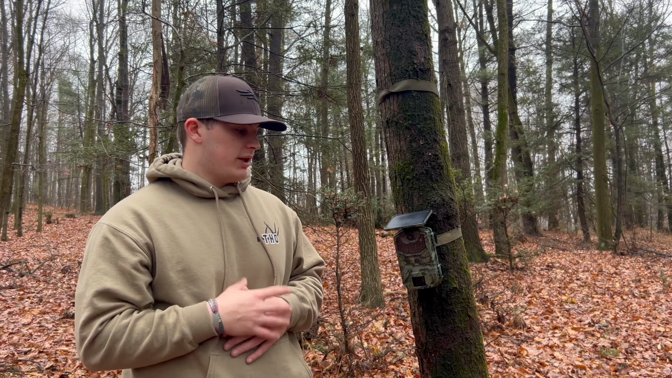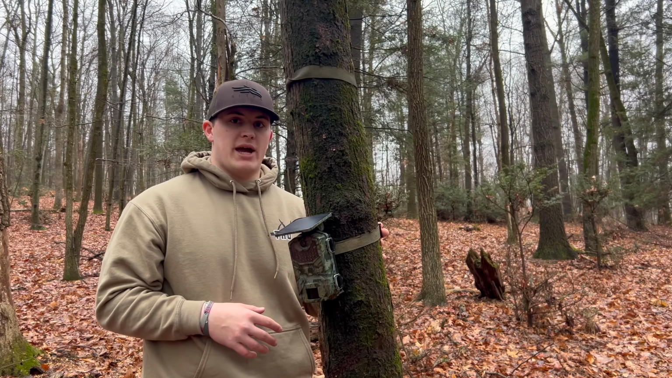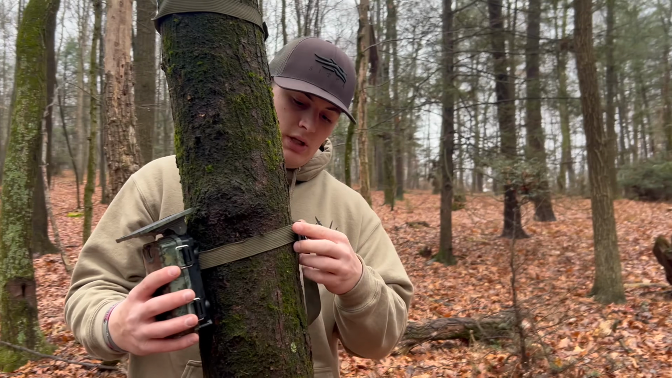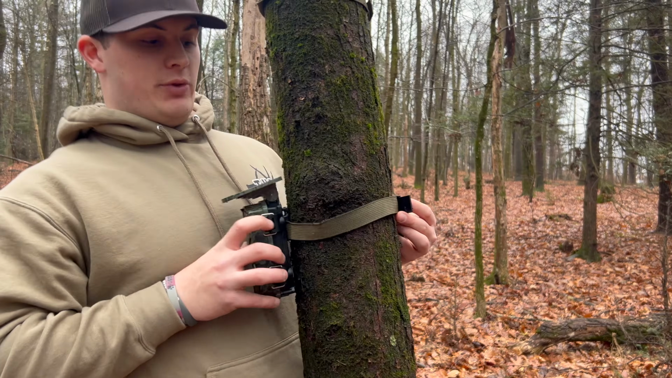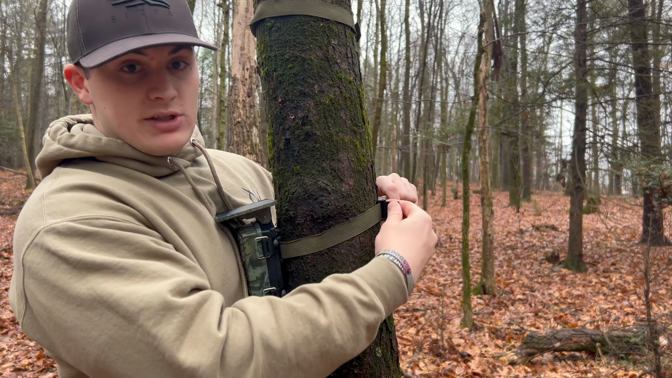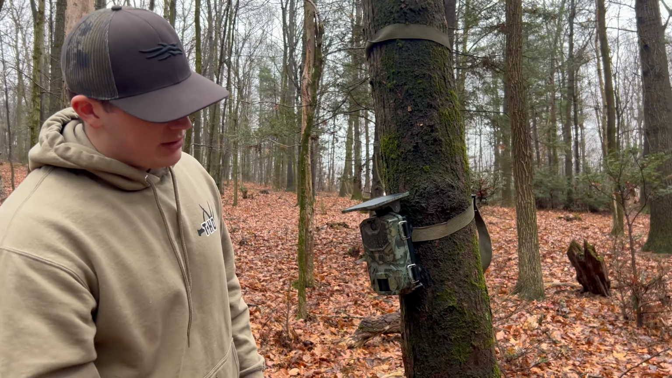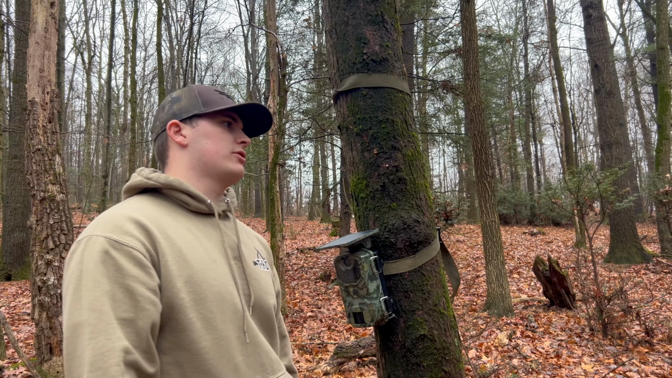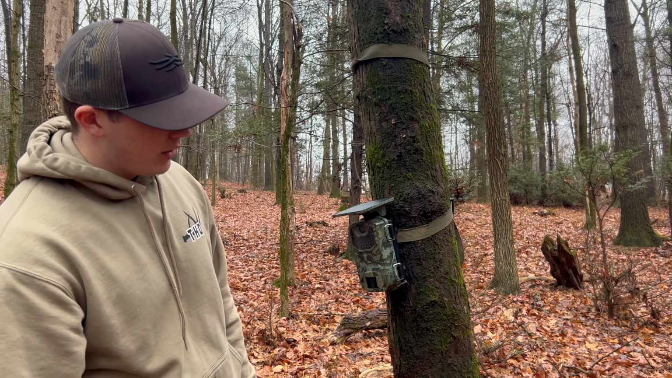So let's talk about when you first originally get the camera and you go to set everything up. When you get the camera, it's going to come with this tree strap with this buckle on the back here. It's very easy to use. As you can see, I undo it, loosen it, I can move it up and down the tree, and then simply just press it back on there, cinch it tight, and shut it. Very easy to use. A lot of the straps that come with trail cameras are easy to use, but this is definitely easier than most I've dealt with before.